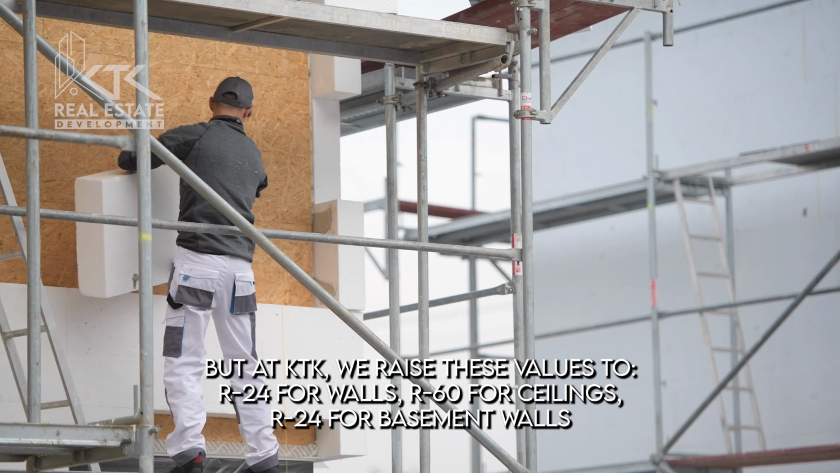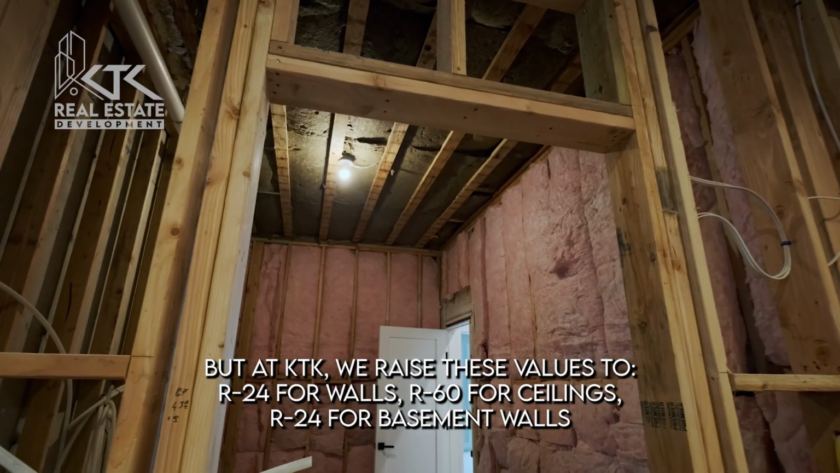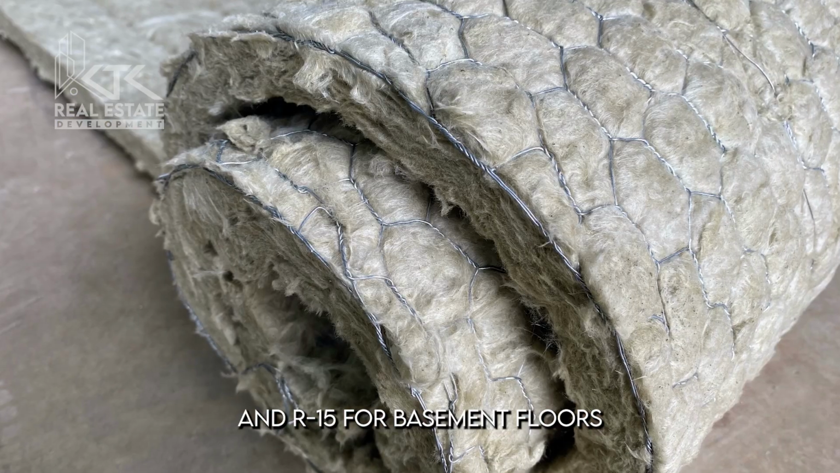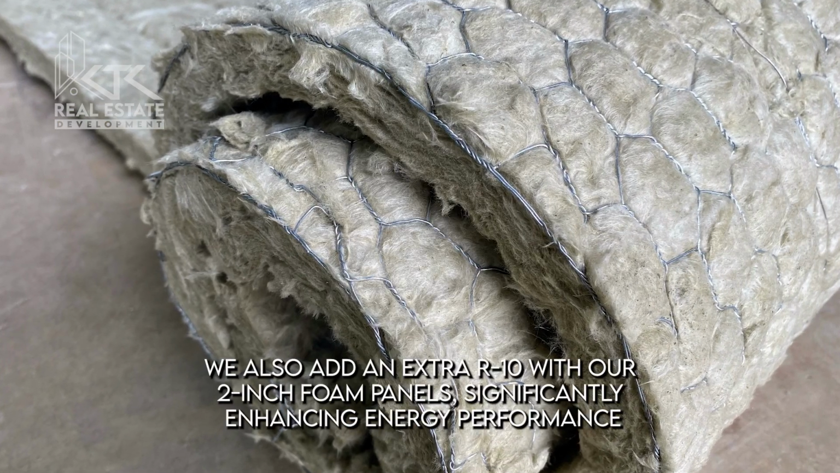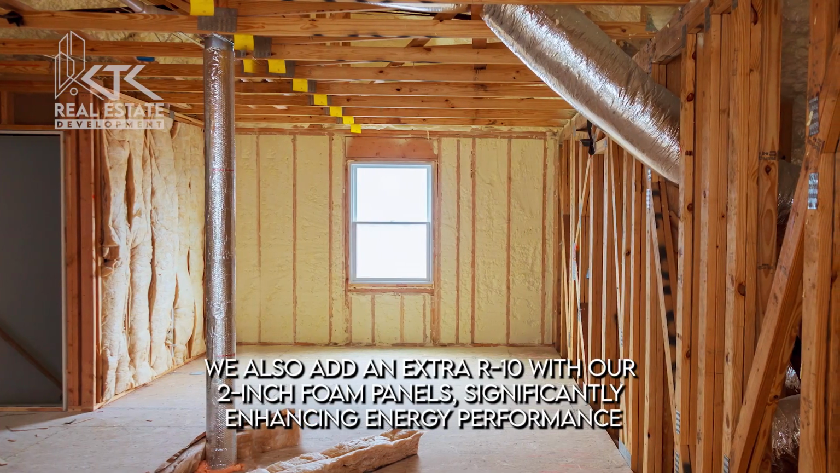But at KTK, we raise these values to R24 for walls, R60 for ceilings, R24 for basement walls, and R15 for basement floors. We also add an extra R10 with our 2-inch foam panels, significantly enhancing energy performance.